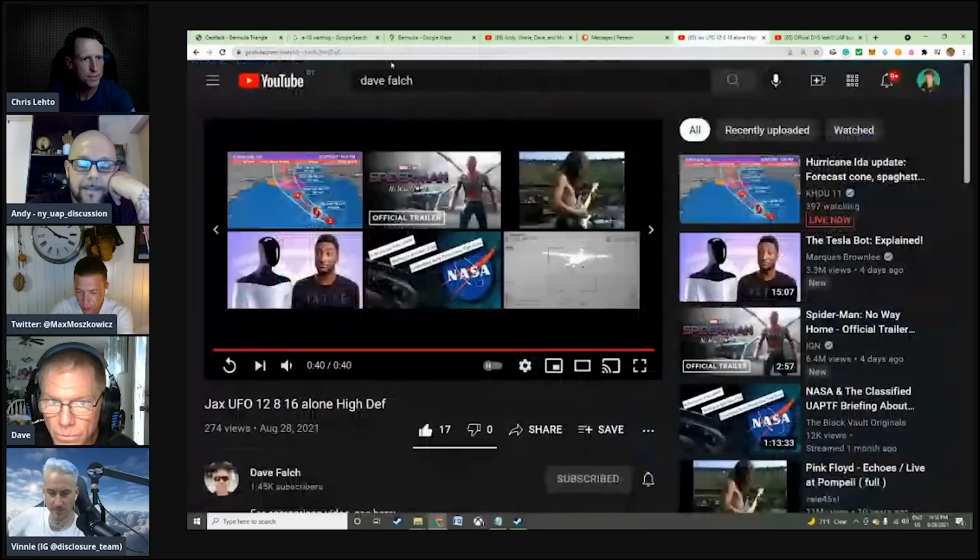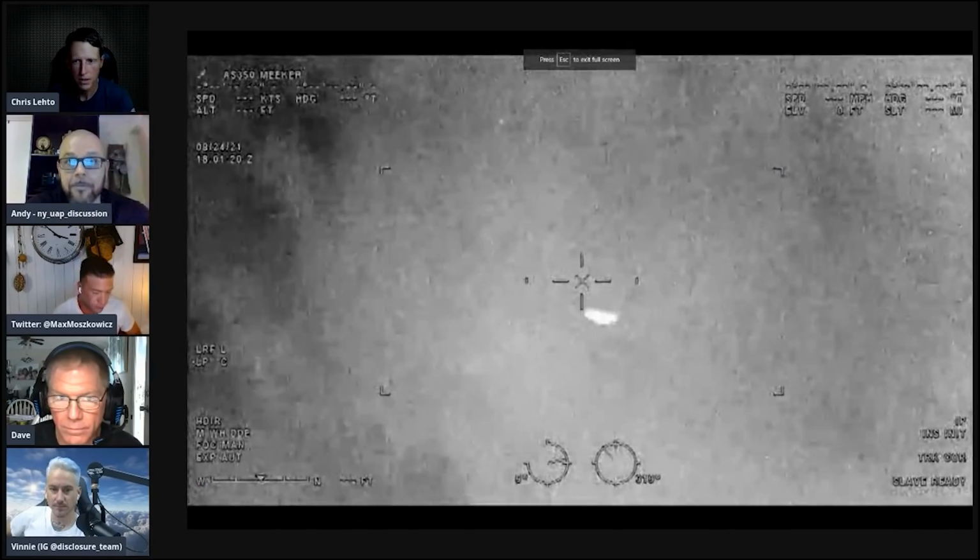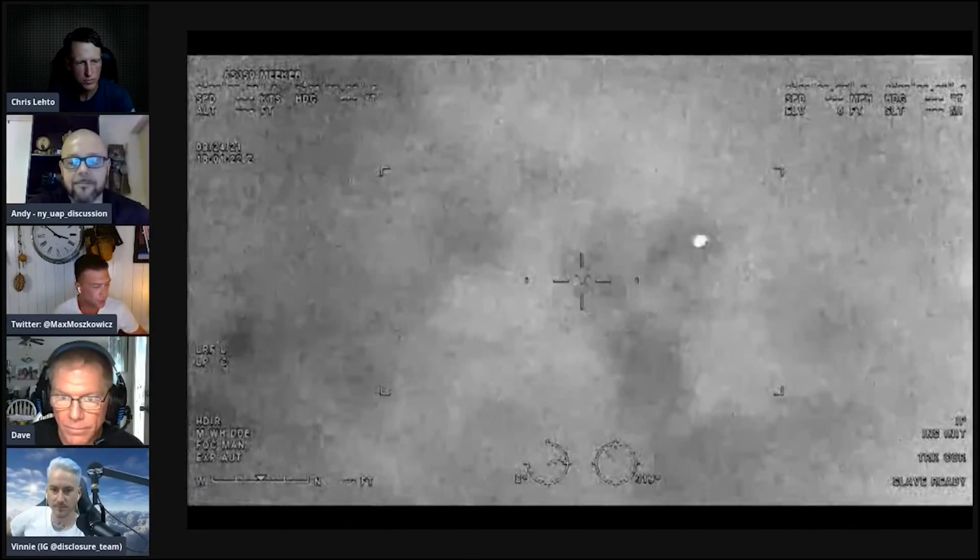That's all right. These cameras capture close details so well. You would not believe me, but you would know. I mean, you saw the shape of the A10 when they had it on the camera. You saw how sharp and distinct it was, and then to have another object right next to the A10 be blurry, there's no way.